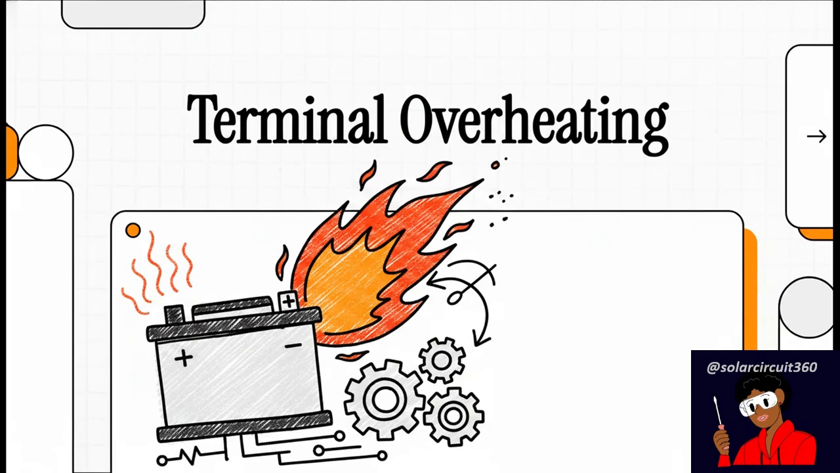All right, let's get right into it. We're going to talk about something that honestly a lot of people overlook until it's way, way too late. A hot battery terminal. I know, it sounds simple, right? But the physics behind why it happens and how terrifyingly fast it can lead to a fire, well, that's a critical piece of safety knowledge we all need to have.